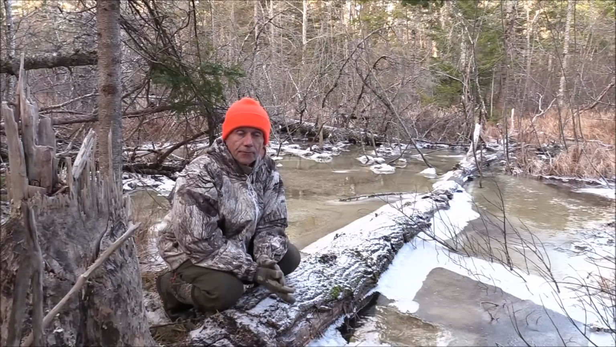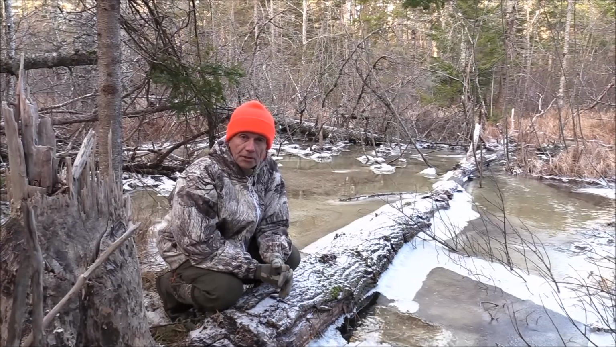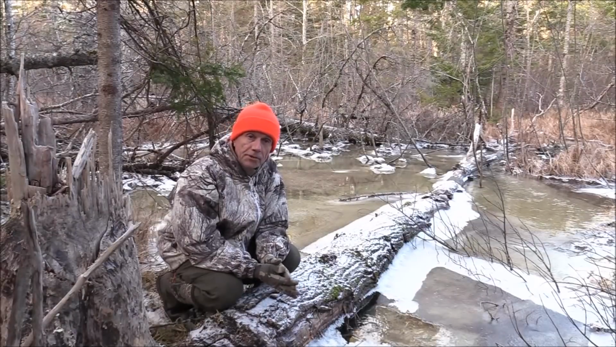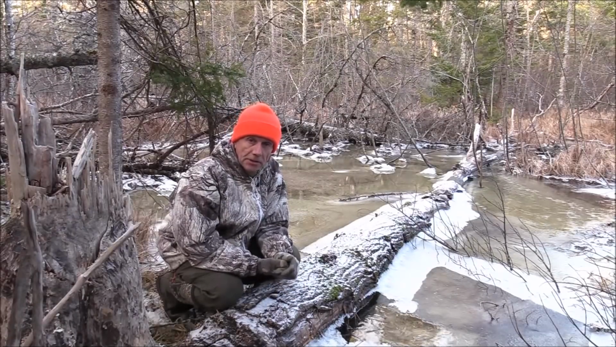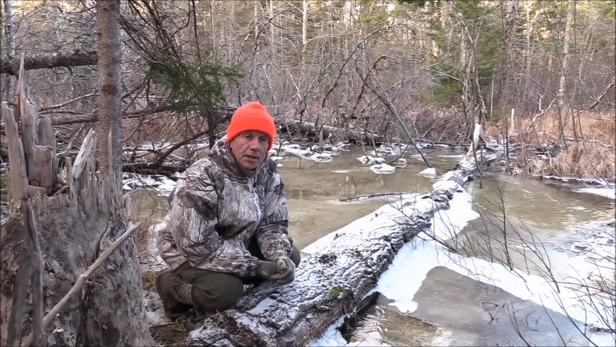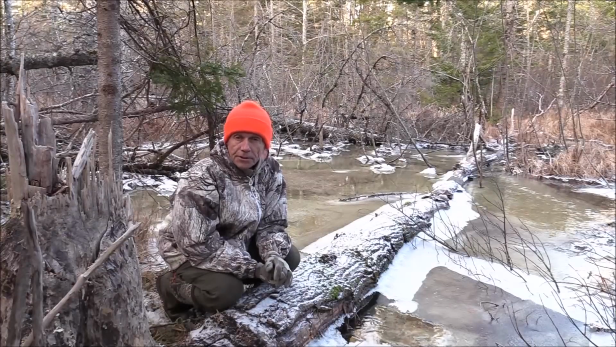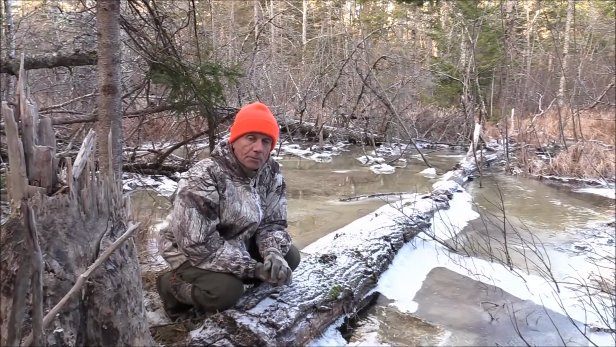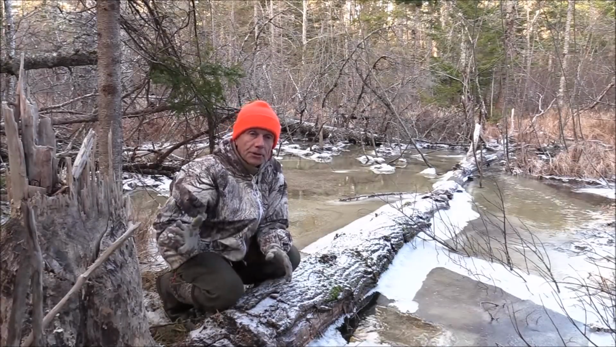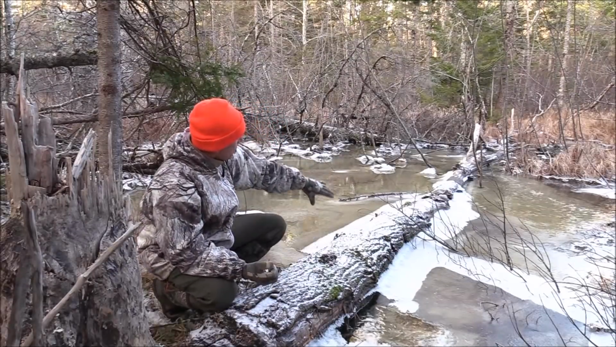You'll see lots of video and pictures of these expansive marshes or these large beaver ponds, and usually pictures of ducks and geese in them and the beavers doing some work on their houses or the dams. But the upper ends are just as, or maybe more important, at least they're a part of that ecosystem that is extremely important. So we're basically in the forest now, and you can see this log here.